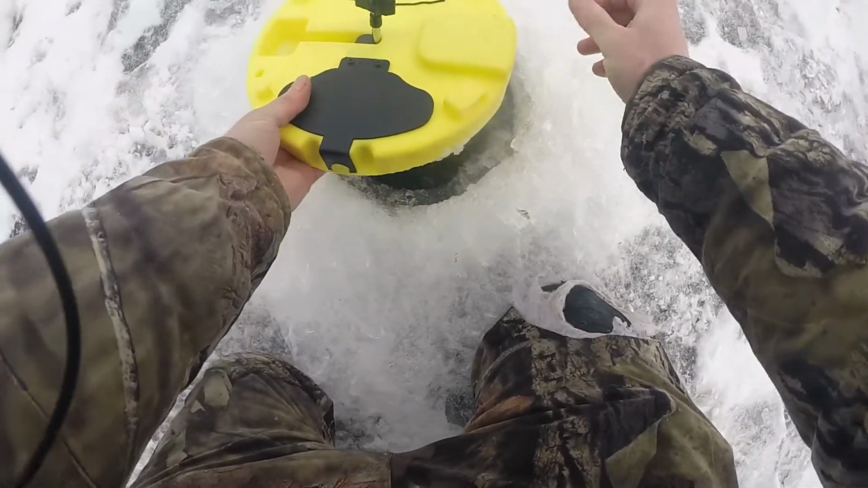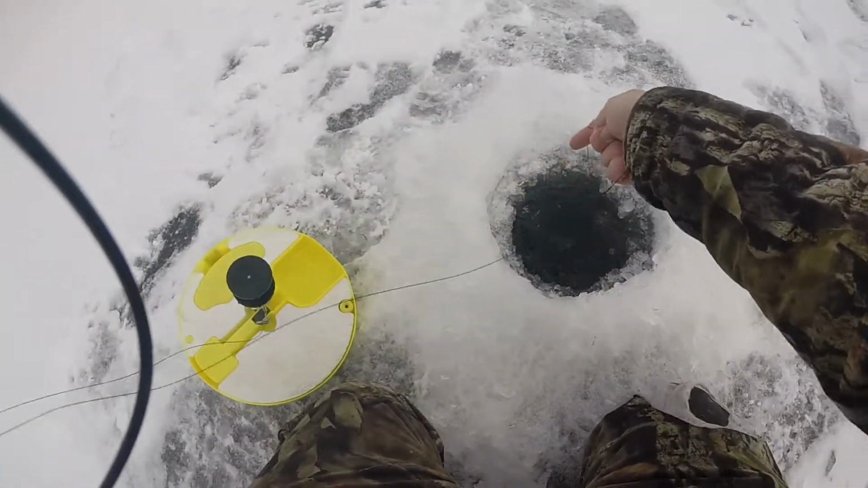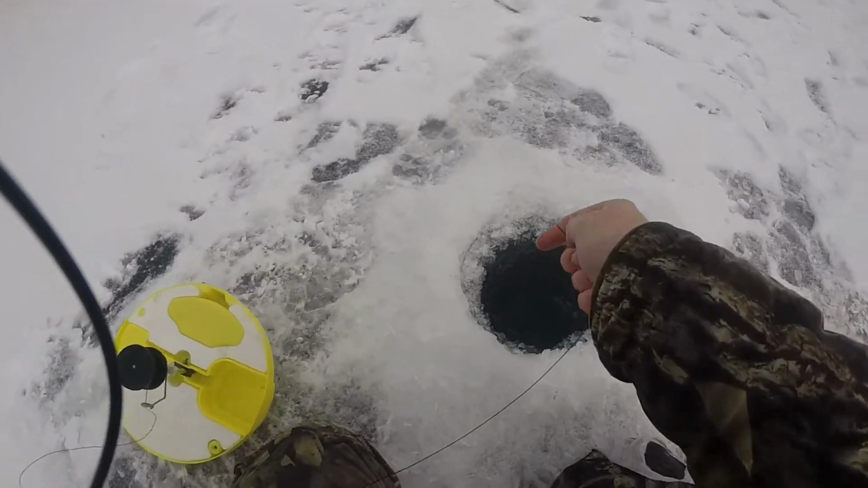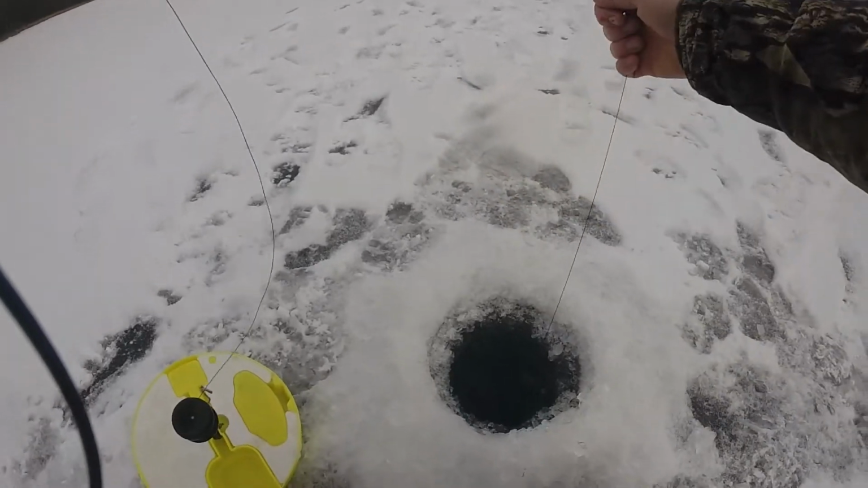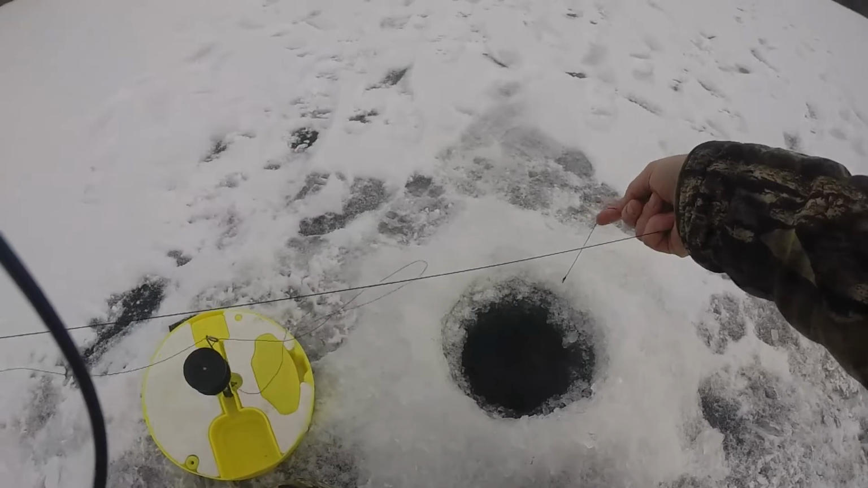Please be a smallmouth. Please be a smallmouth. I think it's just a pickerel. A good sized pickerel though. Oh, I just got way slack in the line.